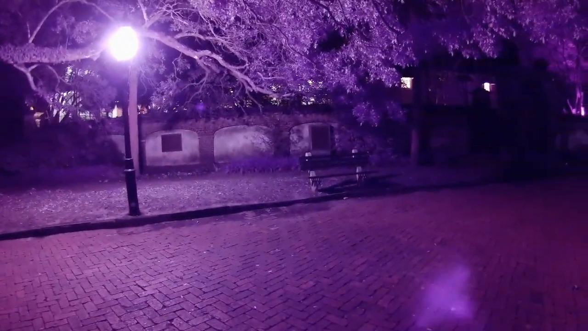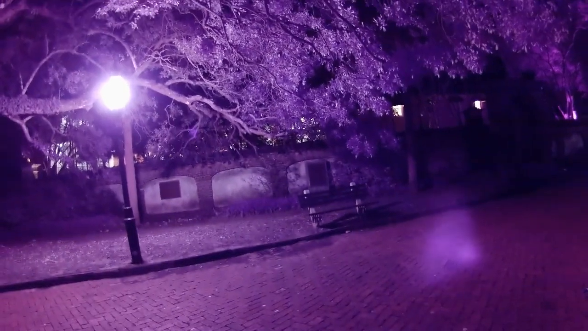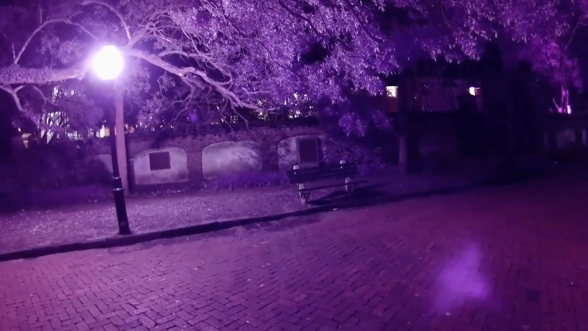Whoa. Is that? No, that's a glare. Okay. But something happened right as we were going around the bend, because this thing spiked up.